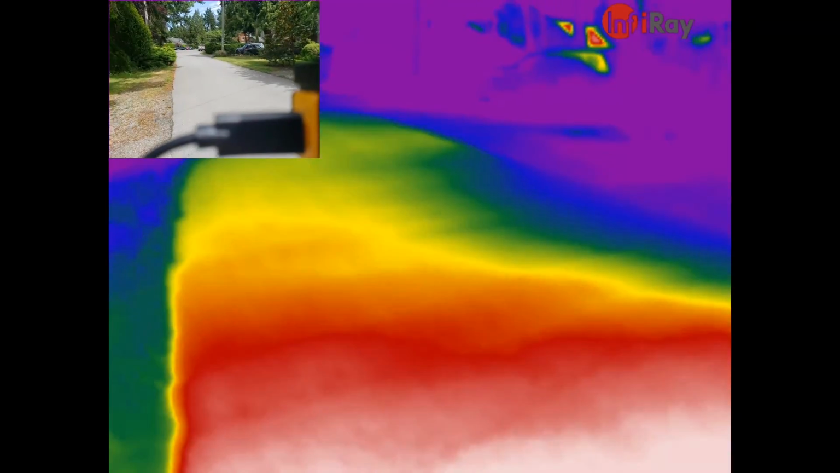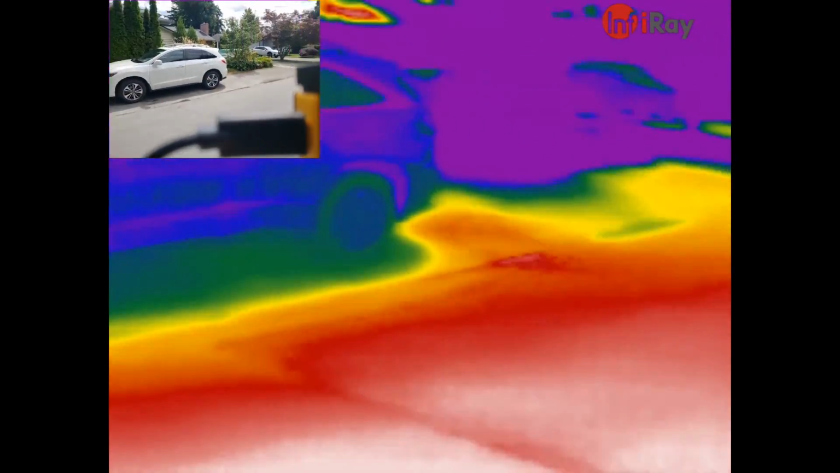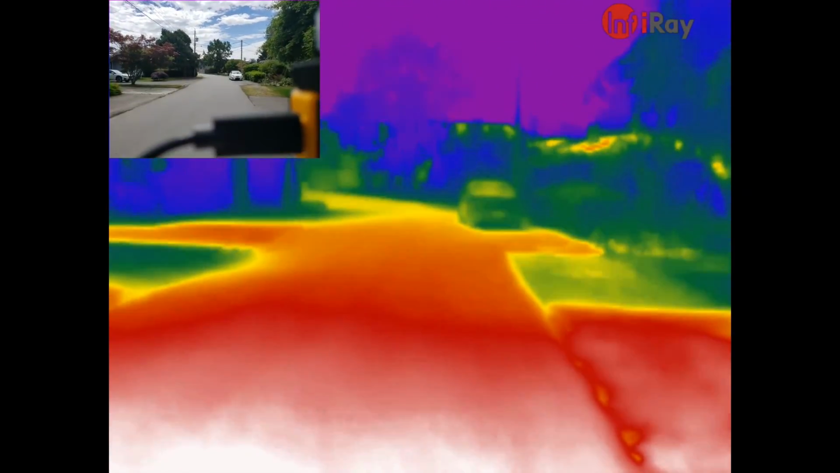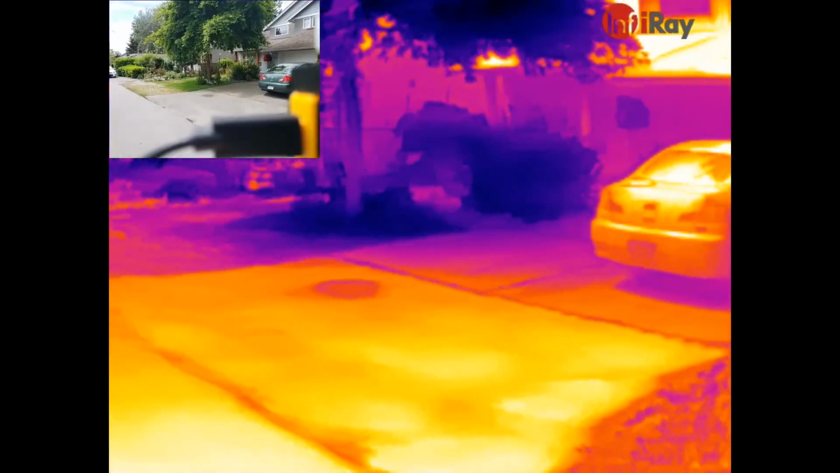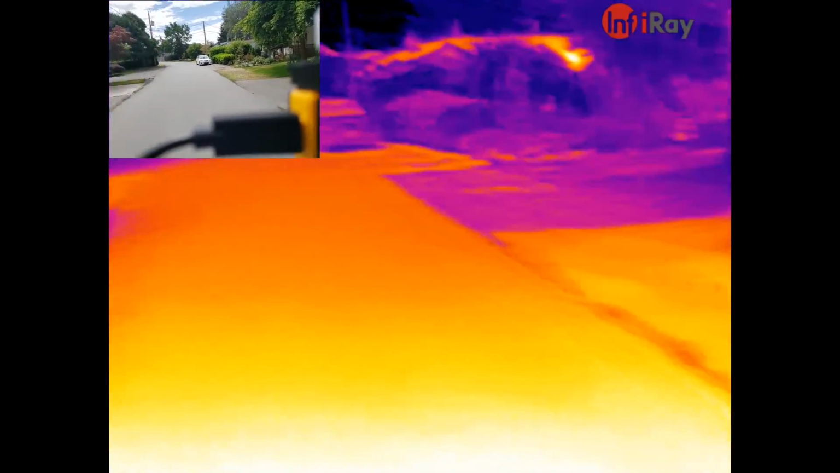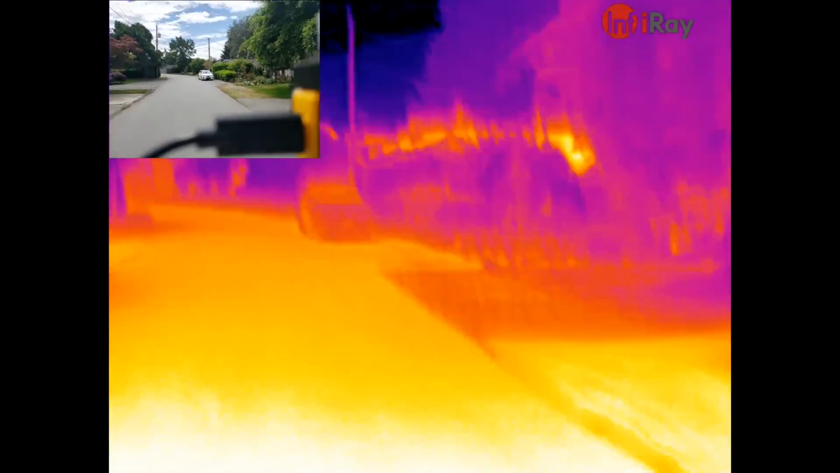And of course I can go into the different colored modes as well for this. I think my cable's sticking in front of my lens here. And of course you can turn the watermark off.